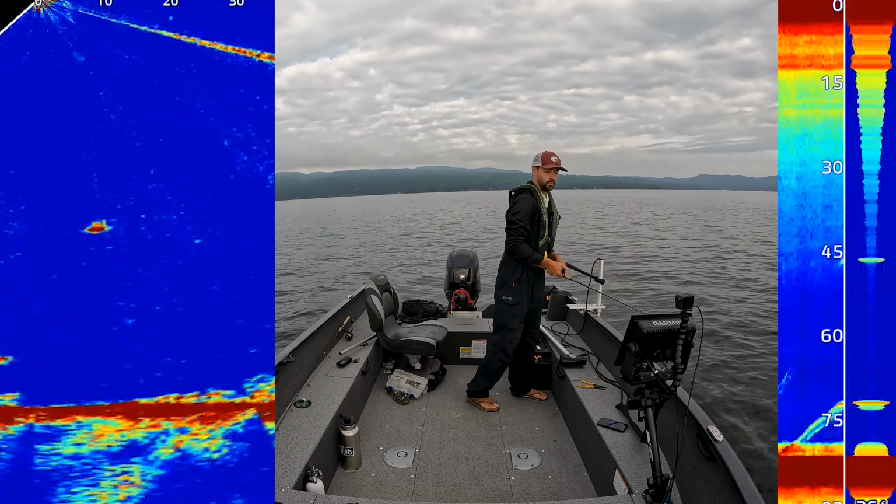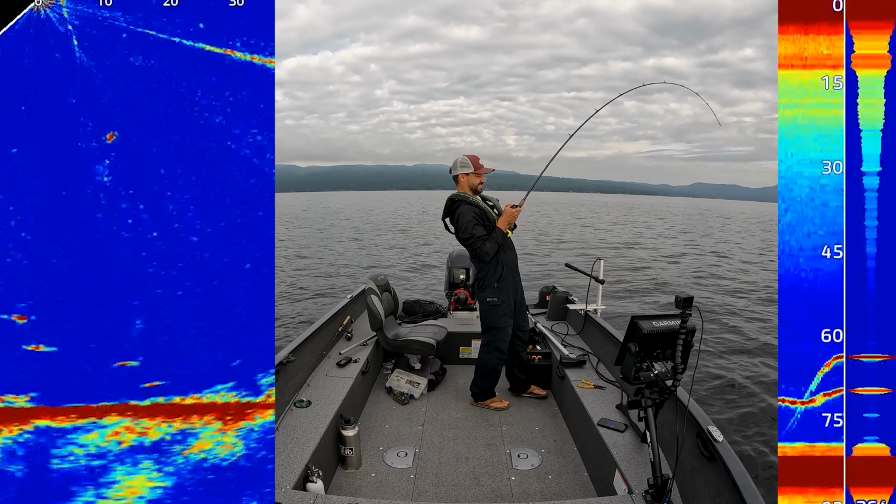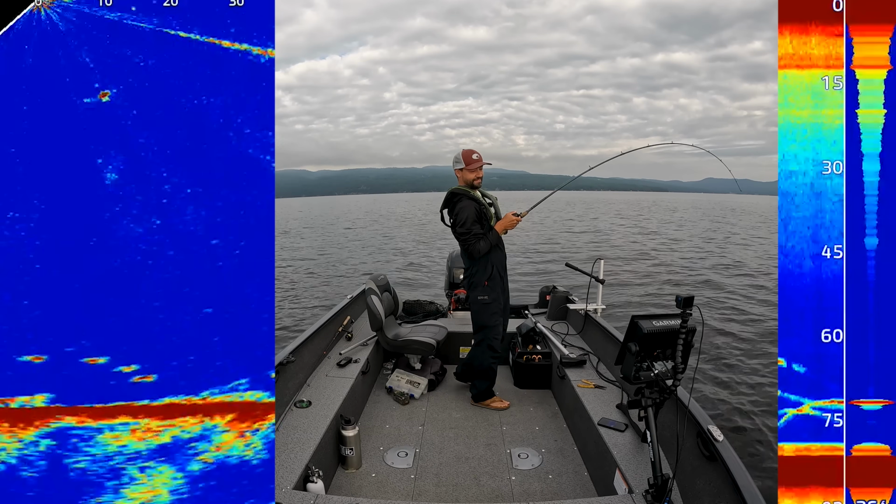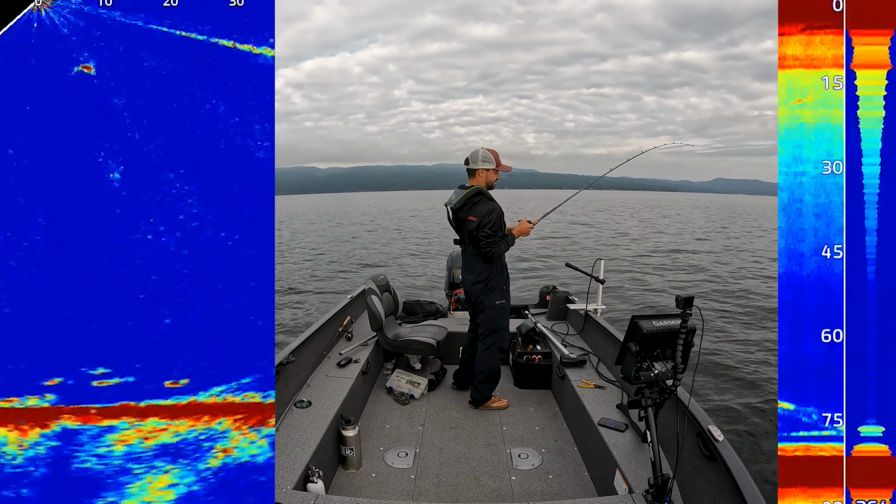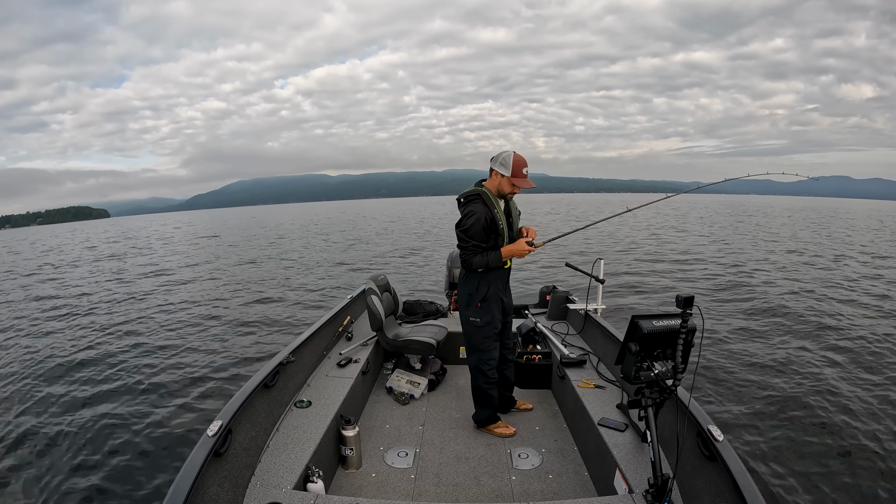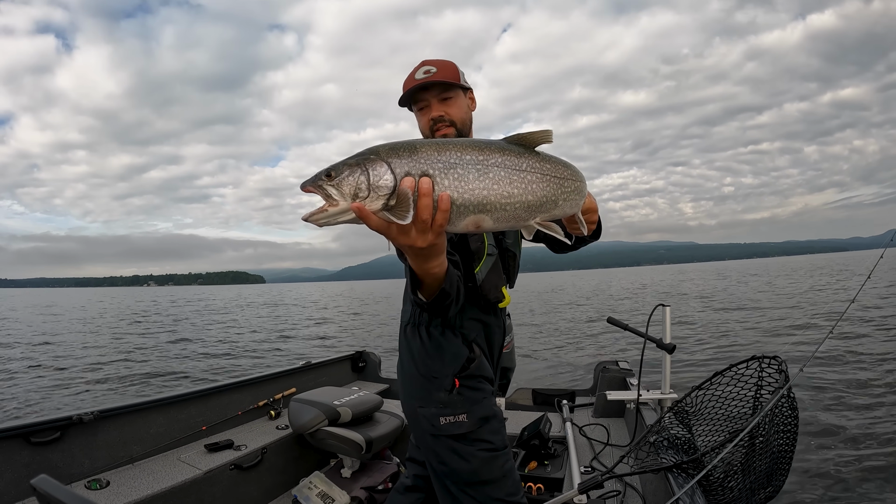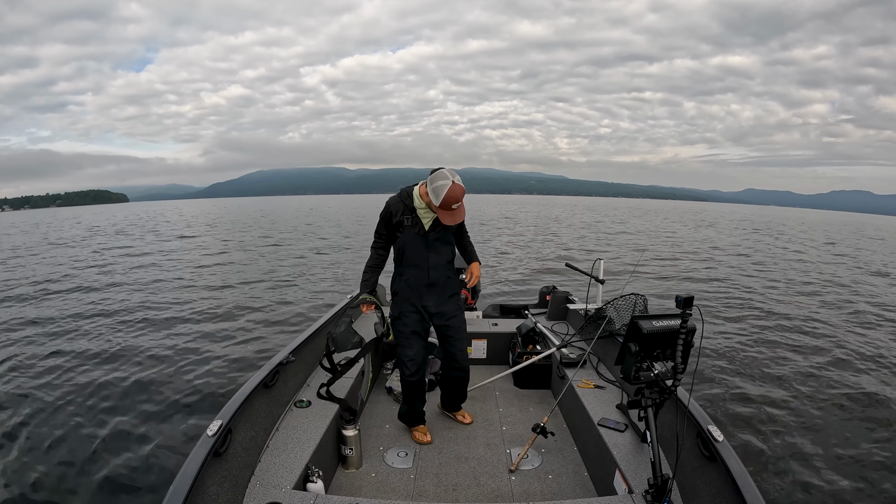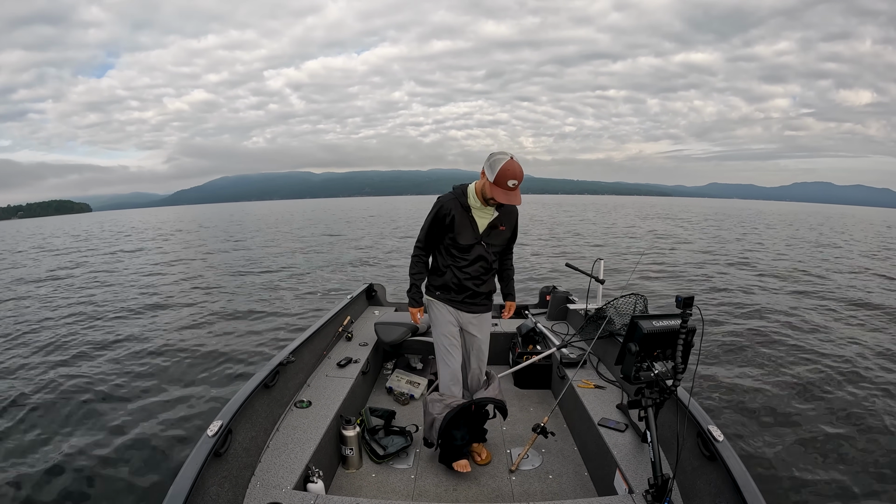Three, 2, 1. Bang. Oh my goodness. 1, 2, 3, 4, 5 Lakers down there looking for food this morning. This is fun. Nice fatso. Look at the chunk on that thing. Chunk, I say. I'm gonna lose the bibs here. It's getting warm.